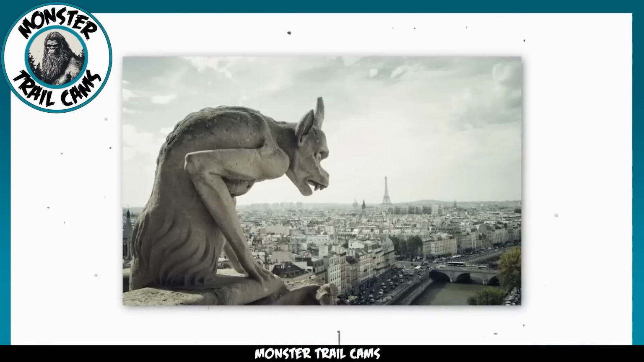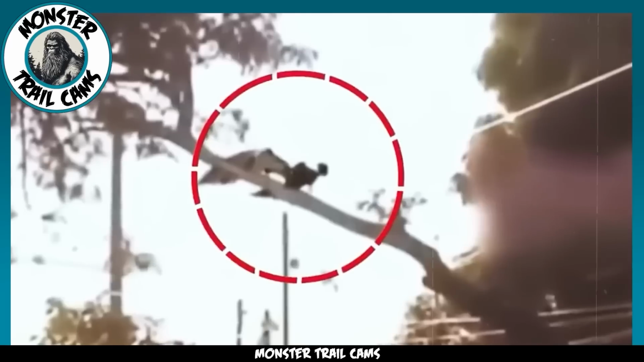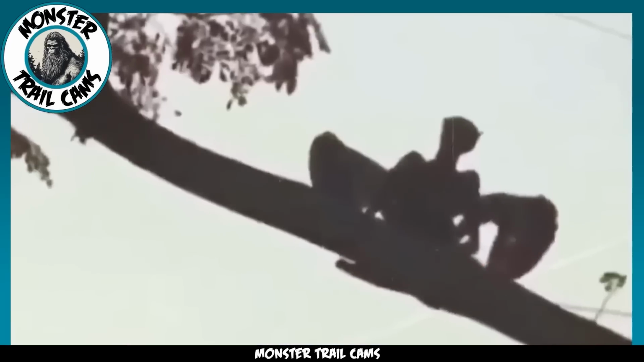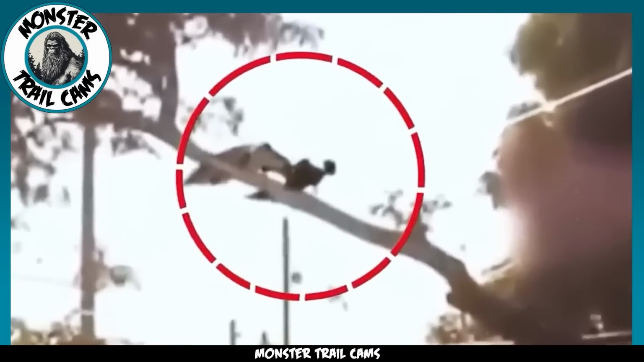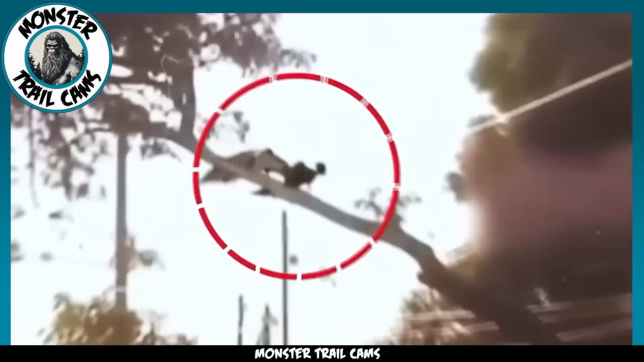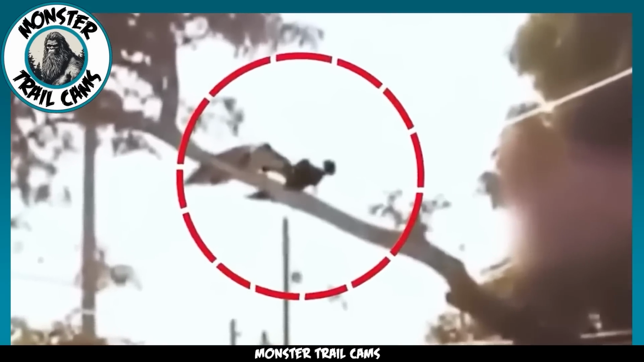Could it be a gargoyle, a ghoul, or perhaps even a demon in its natural form? Alternatively, is this footage merely a cleverly edited fabrication designed to grab attention? If this creature truly existed, wouldn't there have been numerous sightings reported by now, especially considering it was spotted hovering around a city street? One plausible explanation could be that the person who captured the footage was simply unlucky enough to stumble upon the creature before it had the presence of mind to fly away to a more secluded location.